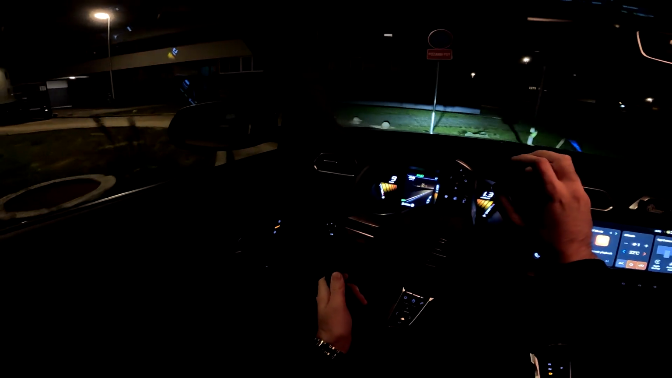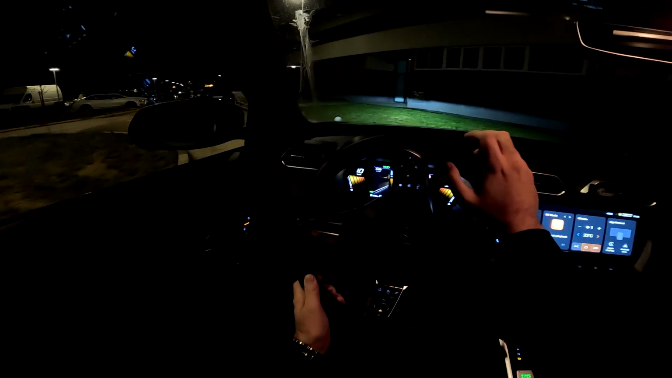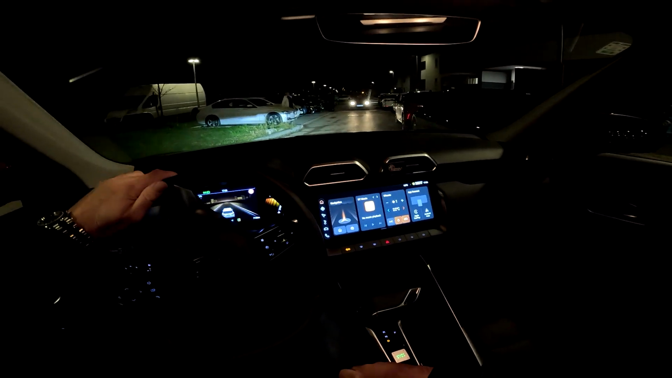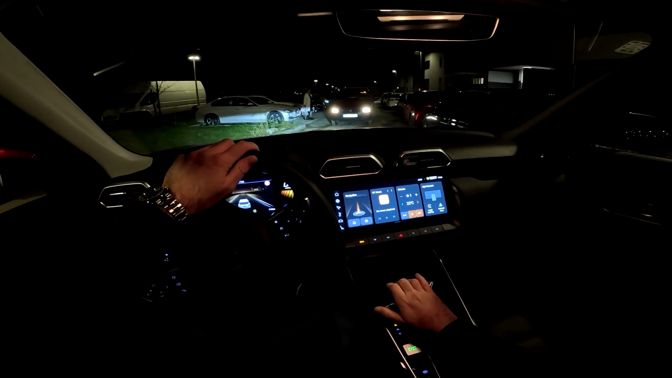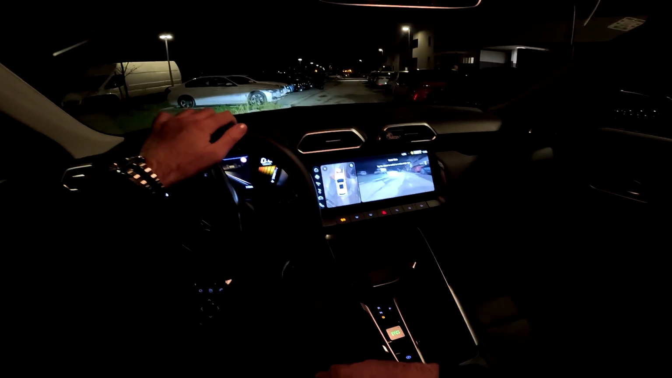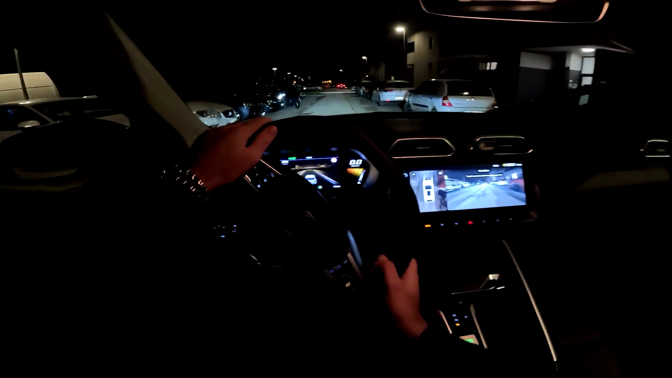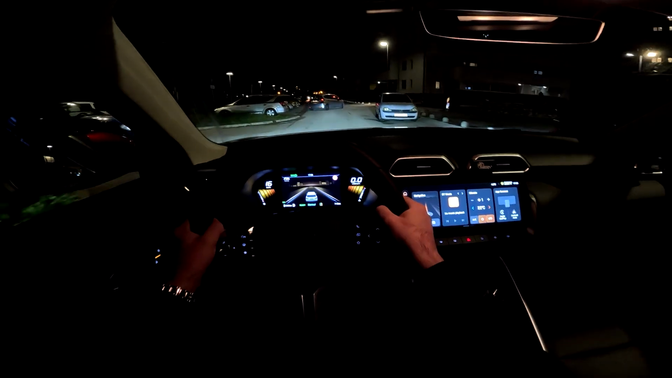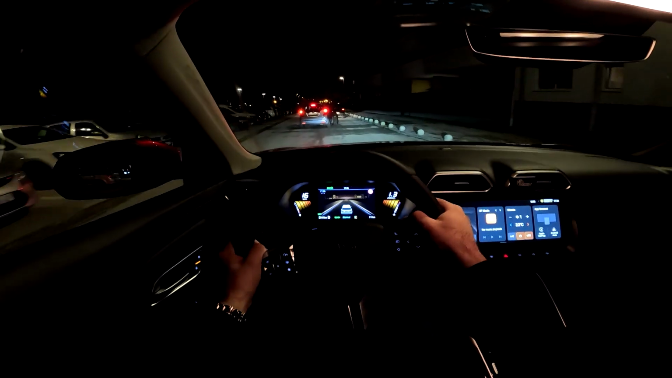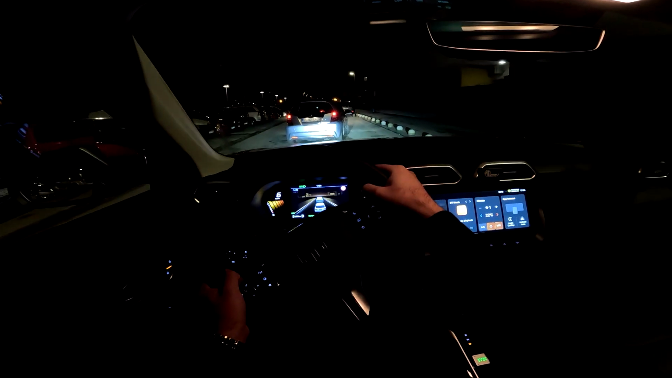So let's start with the specifications of the model in our video. It's got the Hybrid Plus powertrain. It consists of the 1.5 liter petrol unit producing 102 horsepower and the electric motor with 136 horsepower. And I will now go back and you see the 360 cameras helping you when you maneuver through parkings like this one.